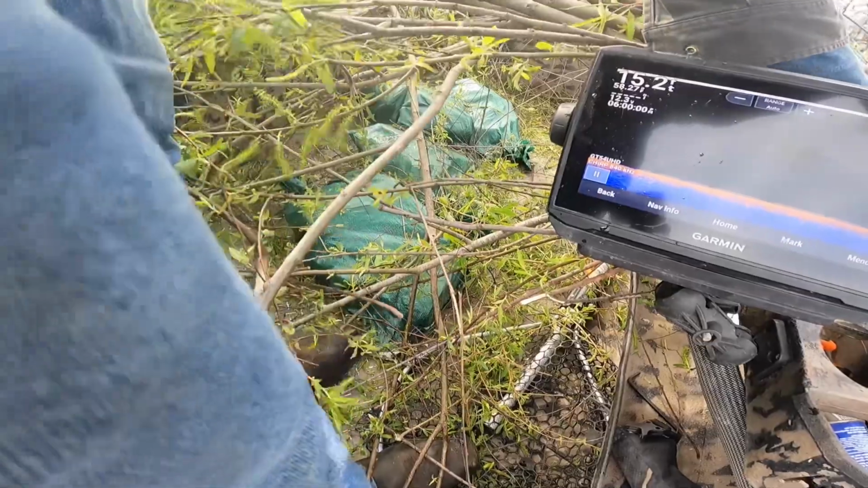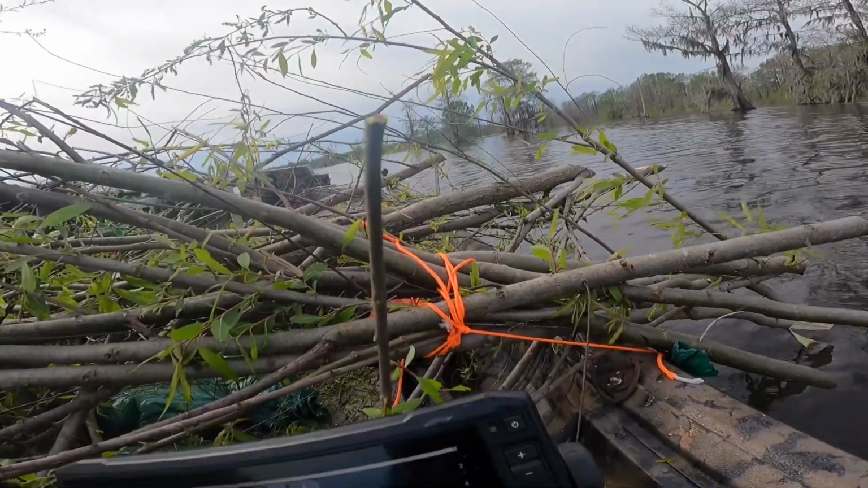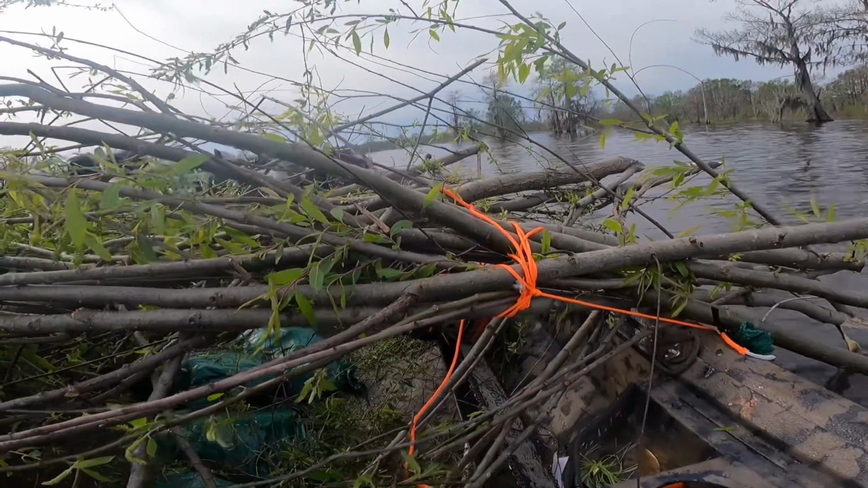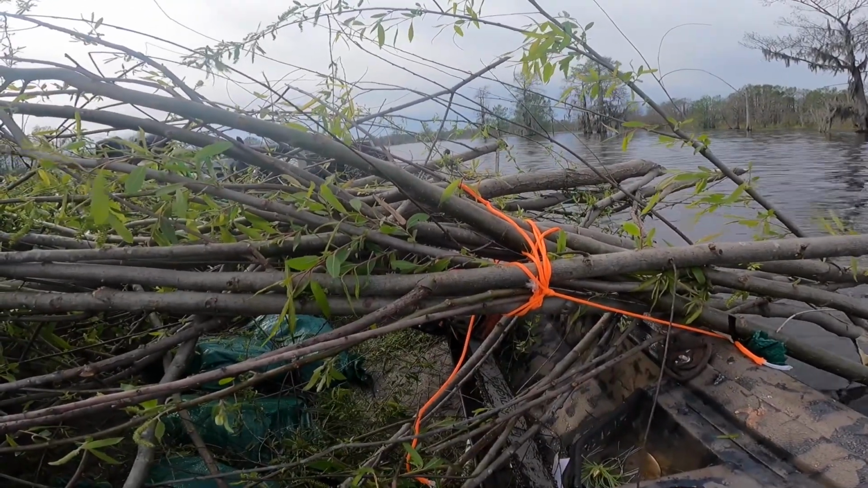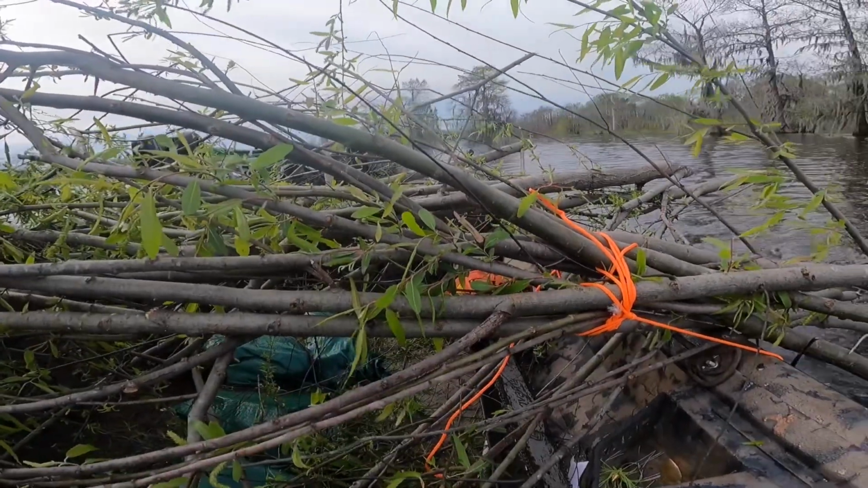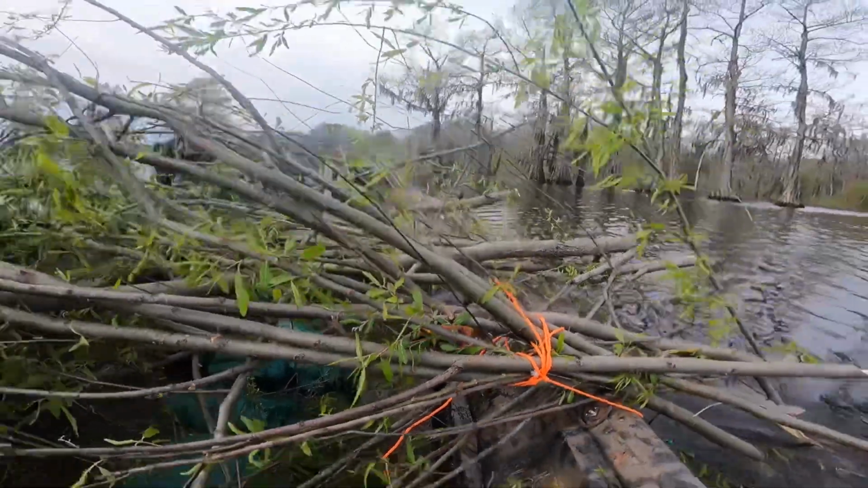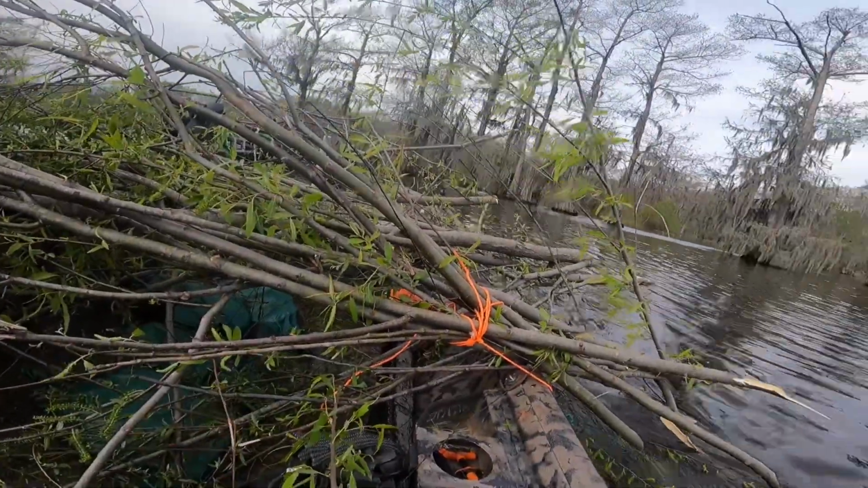So I'm gonna hang that bag right there off the side. So when I get to where I'm going, move that graph out the way. We'll just pick everything up, and theoretically it should just shoot out the boat. Almost there.